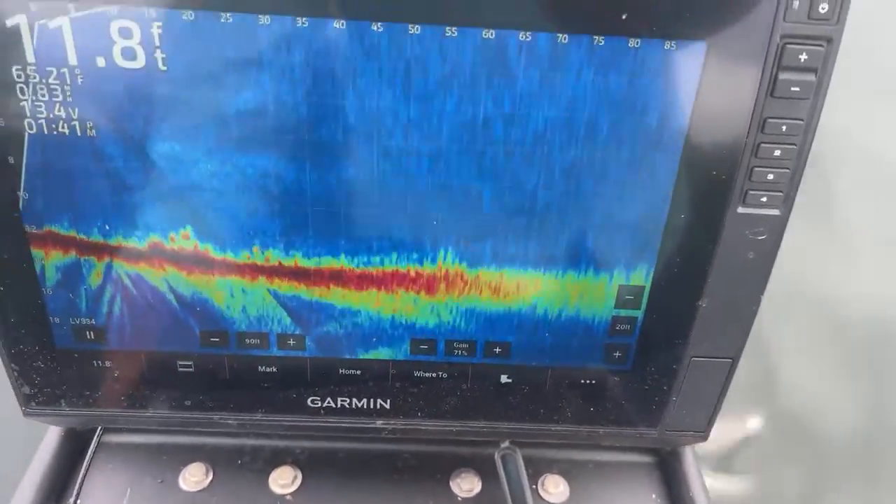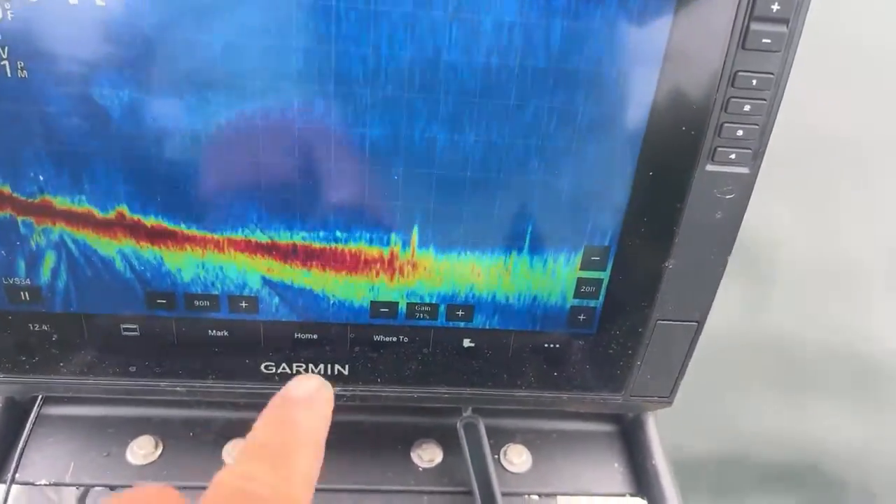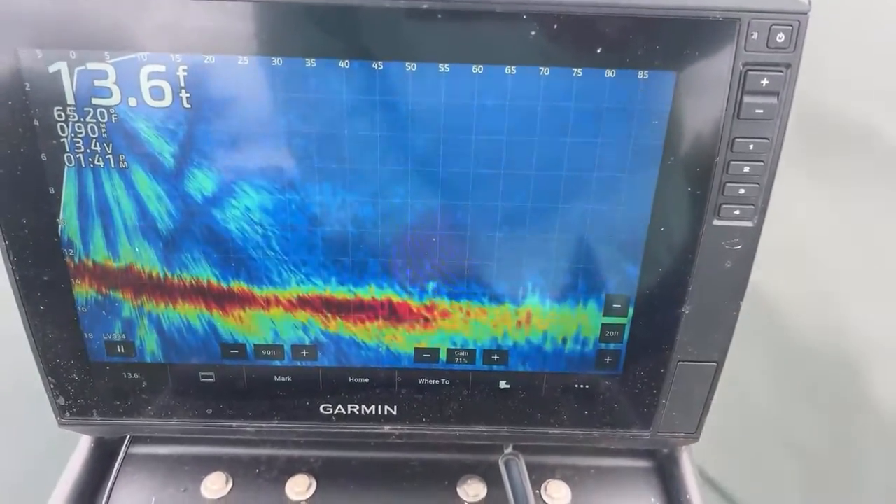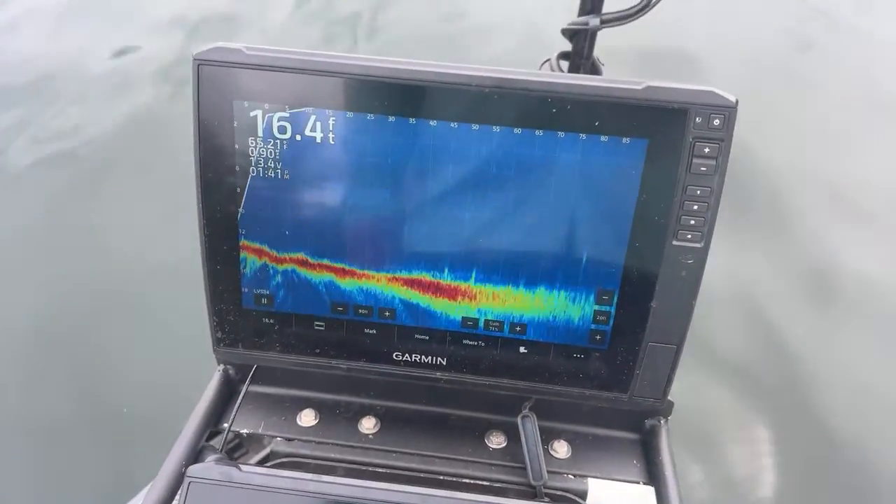And when you get them up off the bottom like that, they're feeding. They're highly susceptible to being caught. And the ones on the bottom there, if you can get those raised, you're going to catch them. Let's see. All right, there we go.